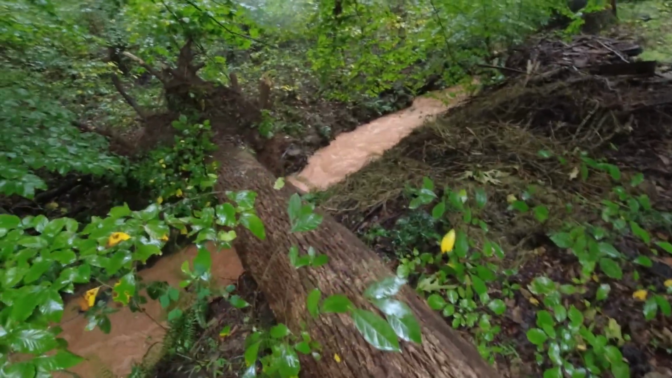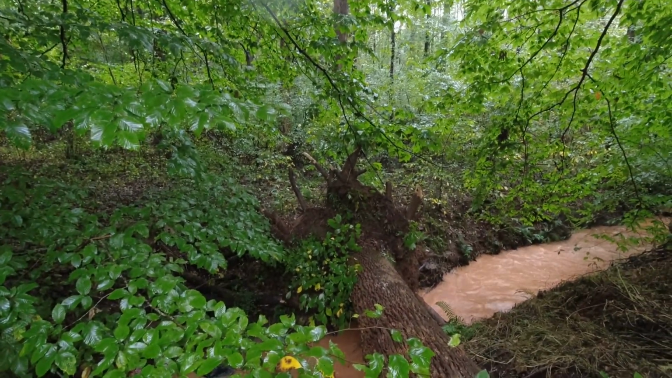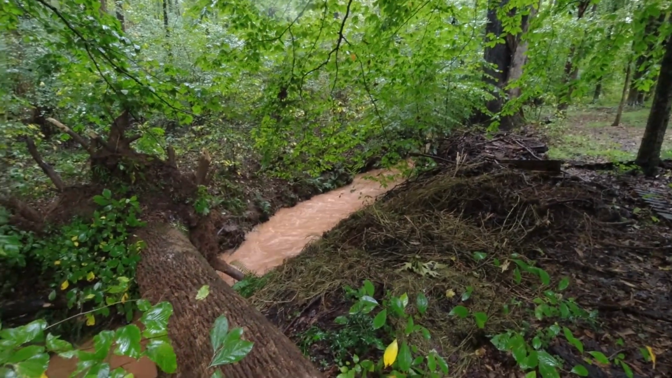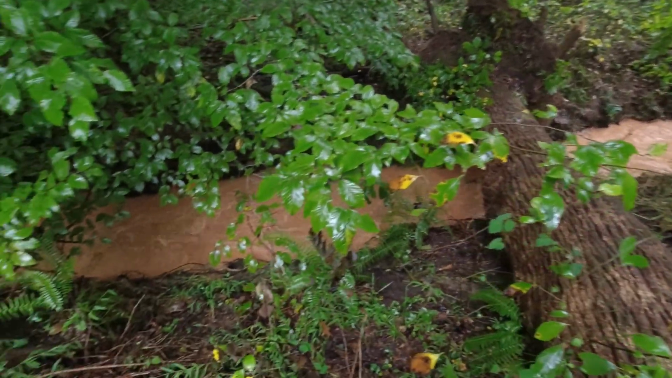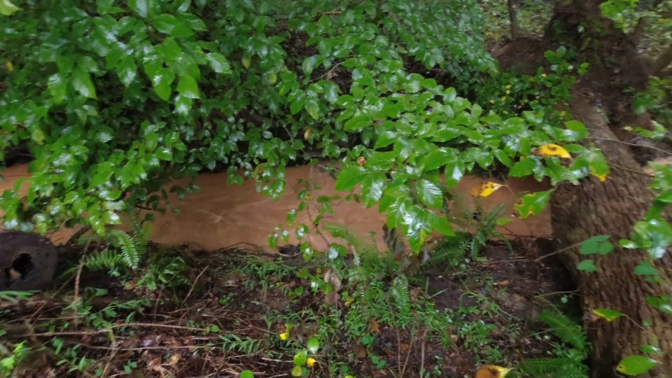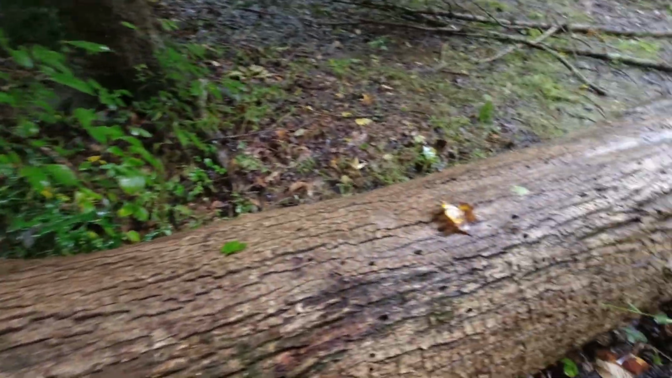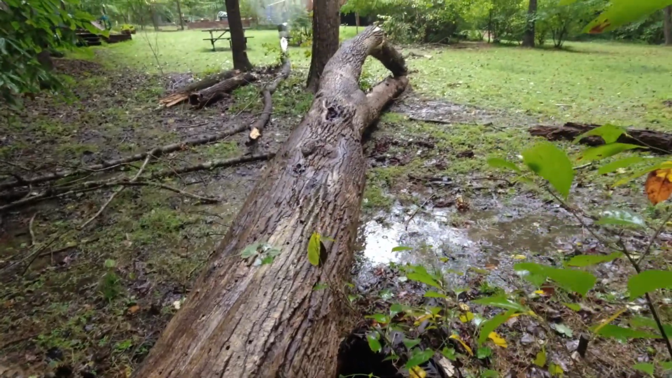I think I heard it maybe around 5 a.m. Kind of just heard a big bang. There was lots of thunder going on, lots of lightning, but this one sounded a little bit different. So it's probably when it went down. So it just tipped over, pulled the root ball up, and that's the mess, and that's the damage that you see going on right there.